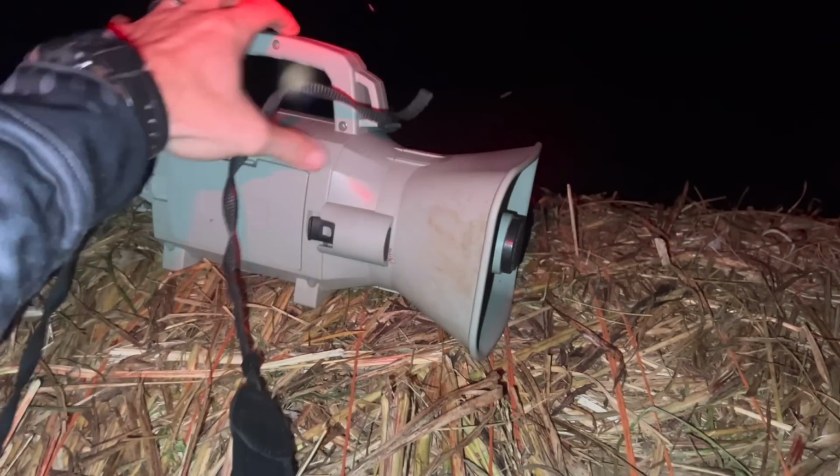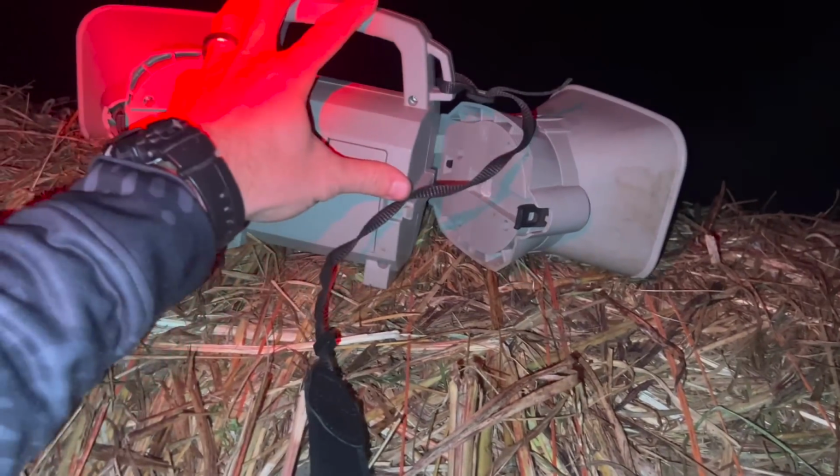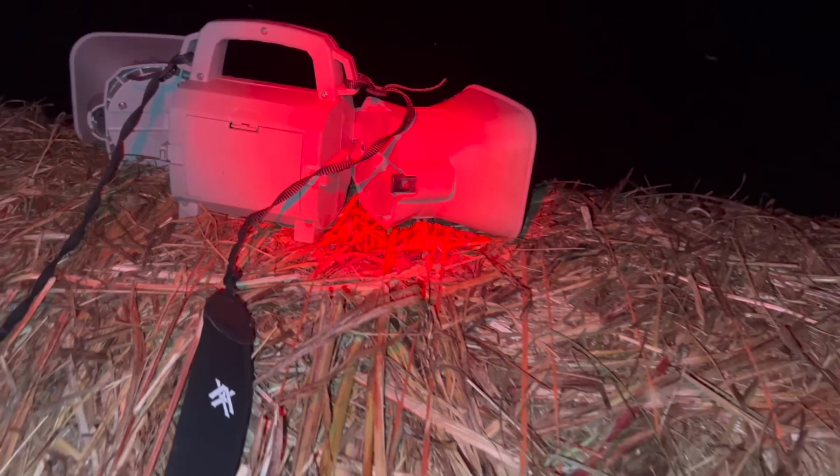It's gonna be fun. Got the Night Stalker precision rifles loaded up. Let's go see if we can shoot some dogs in the face, baby. Put this fox spray on this hay bale right here. See if we're gonna get the volume up a little bit.